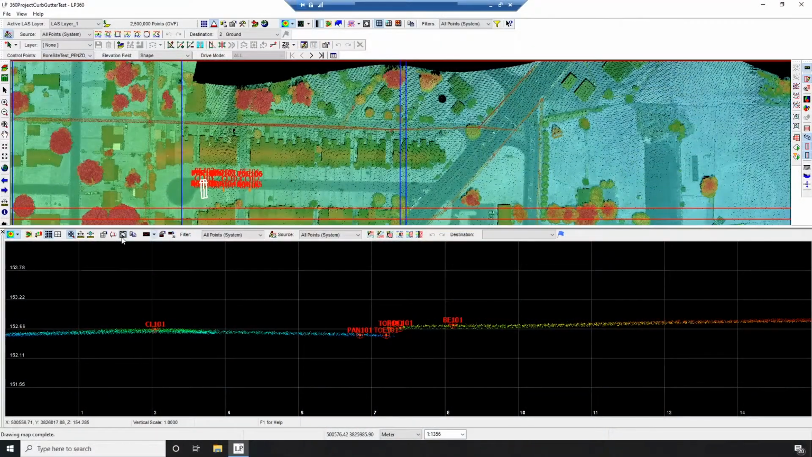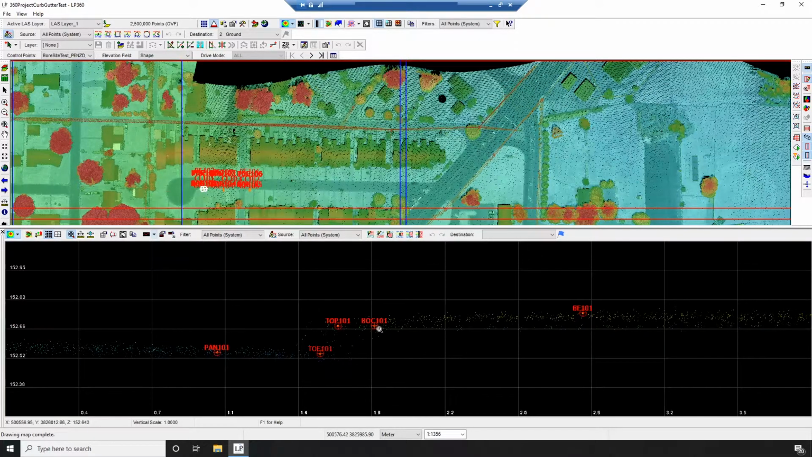So with this cross-section view, we are looking at point cloud data colored in various colors of green and blue and yellow, and we have our control points with the red circle and red crosshair. As the descriptions state above, we have a center line, pan, toe, let's zoom in here, top of curb and top back of curb, and then a ground point offside. Let's thin down the cross section so we're not looking at so much data.